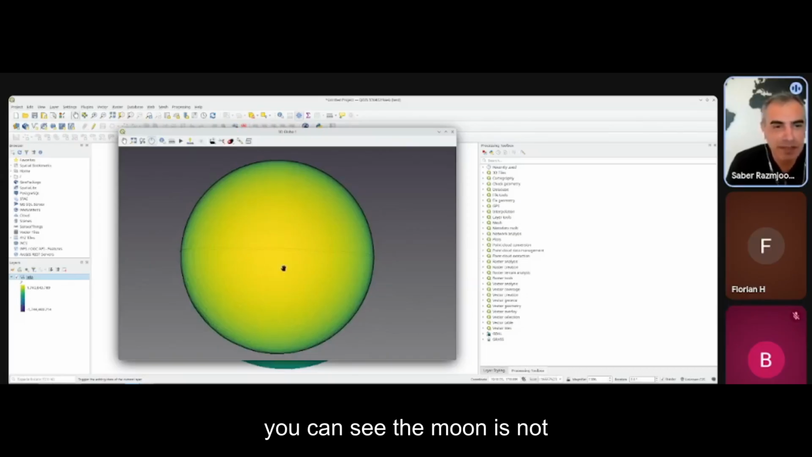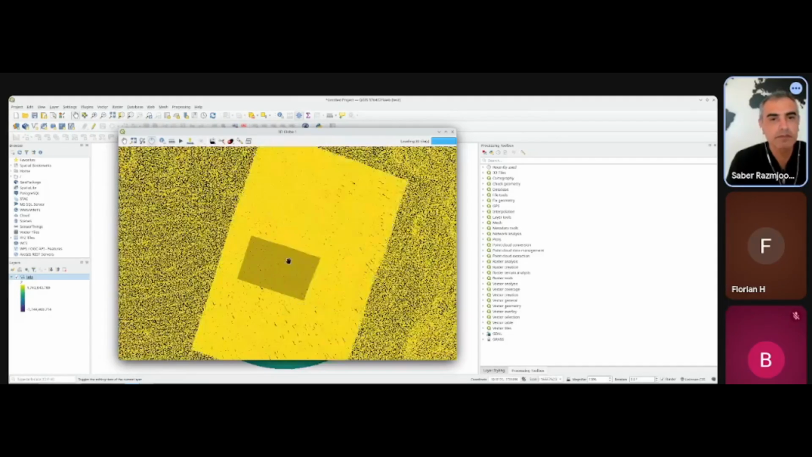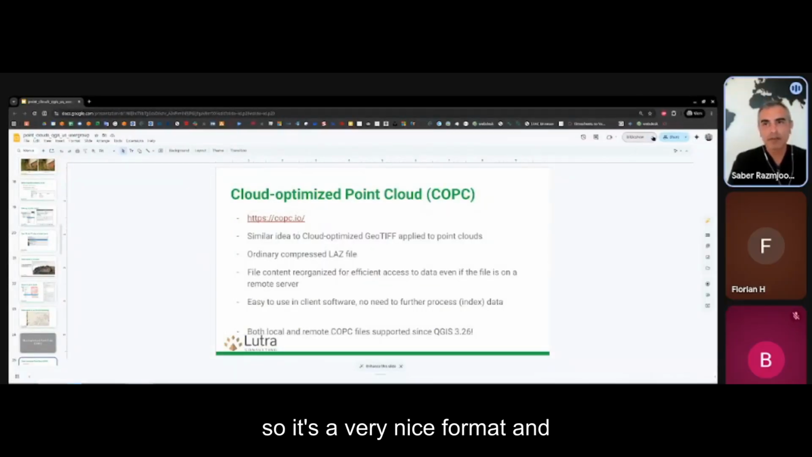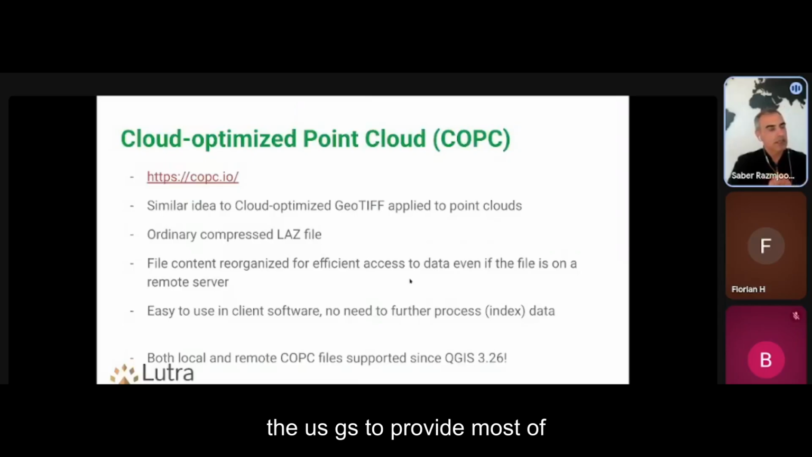As you can see, the moon is not made up of cheese, so it's just points. So it's a very nice format, and it's used also by USGS to provide most of the data, I think, in either EPT or COPC format. And the good thing about it is it's backward compatible. So if you have software which works with LAS files, you can still give that COPC file directly to that software.